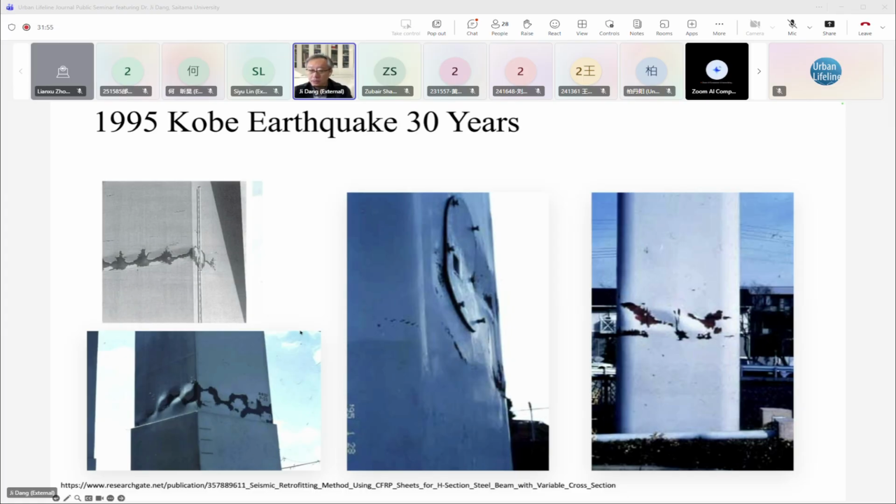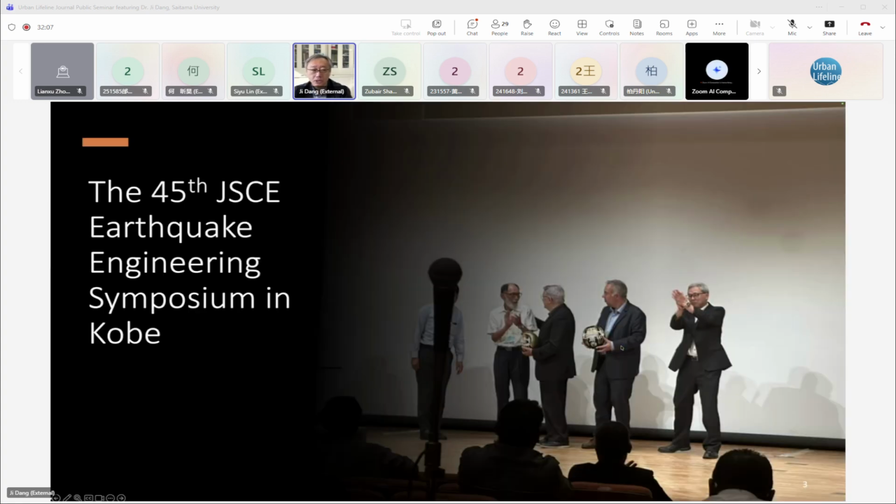Before that, Japanese engineers believed that bridges were good enough that there was no need to be reinforced, but we got a lot of damage on bridge structures. Last year, we had the 45th JSCE earthquake engineering symposium in Kobe, to review the past 30 years of what we learned and what we progressed from this earthquake.